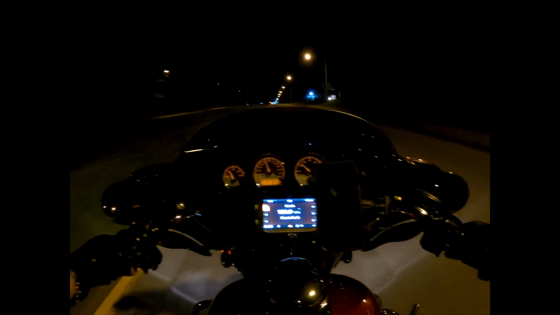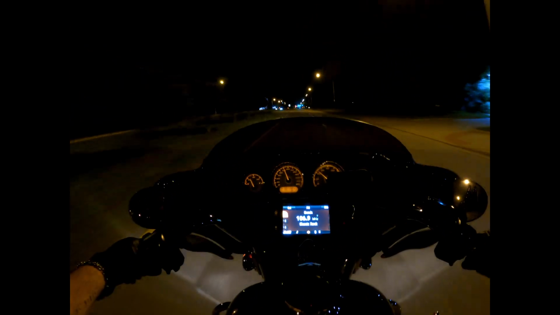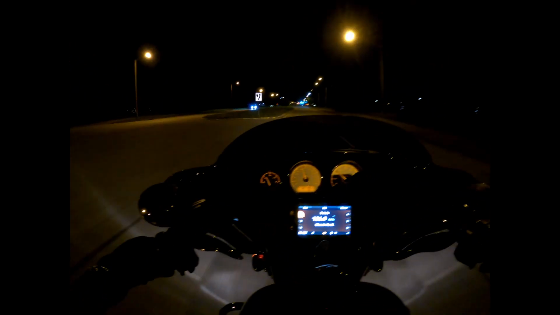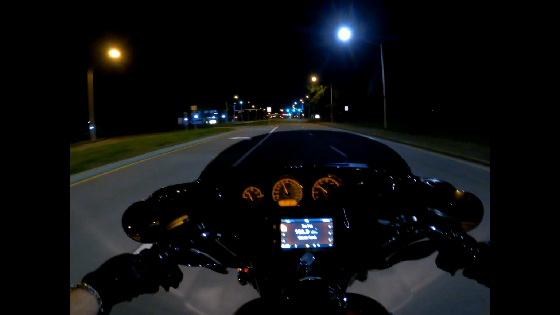Probably gonna do a ride one weekend out to the ocean front, go down the boardwalk, film some of that. I'll put the camera in super view for that one. The setting I have it on now for nighttime, it wouldn't let me do super view for some reason. I don't know why. I got it on wide, so I'm hoping this turns out looking okay.